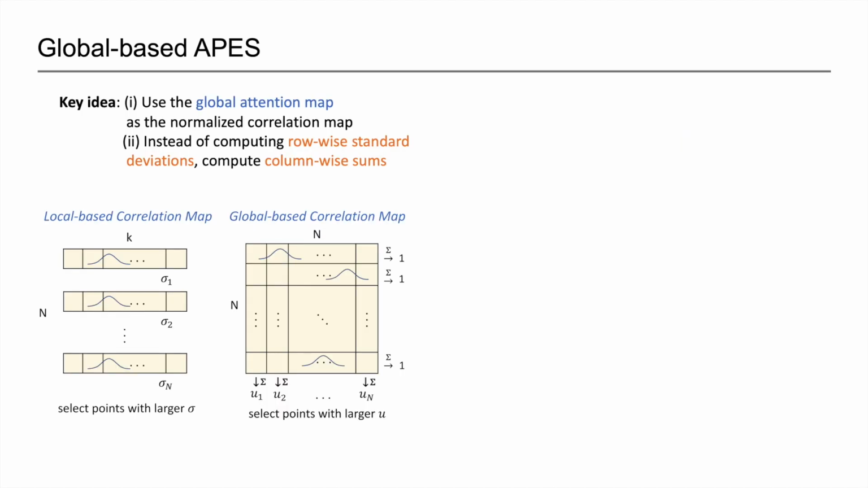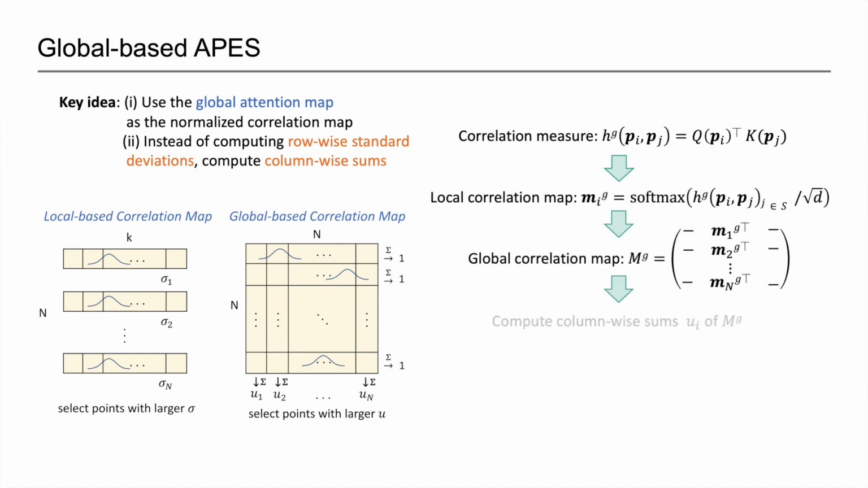Now we propose another variant, global-based APES. Considering the special case where all points are included in the local patch, a new global correlation map of size n by n is obtained, with the linear layers q and k being shared for all points.